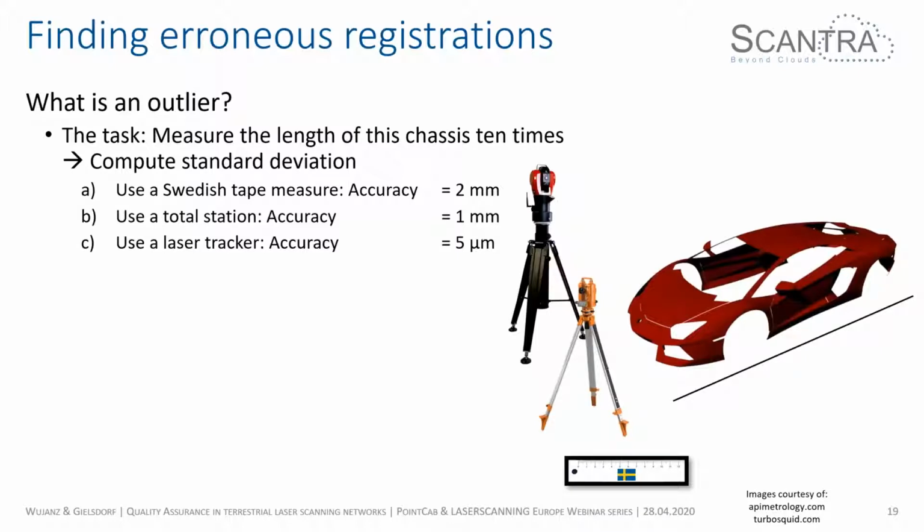In this example, we have a chassis of a car, and we have 3 different measurement devices. The task is now to measure the length of this chassis 10 times, and then we use these 10 observations or measurements to compute the standard deviation. The first low-budget tool that we use is a tape measure made of paper from a well-known Swedish furniture store, whose accuracy is assumed to be 2 millimeters.